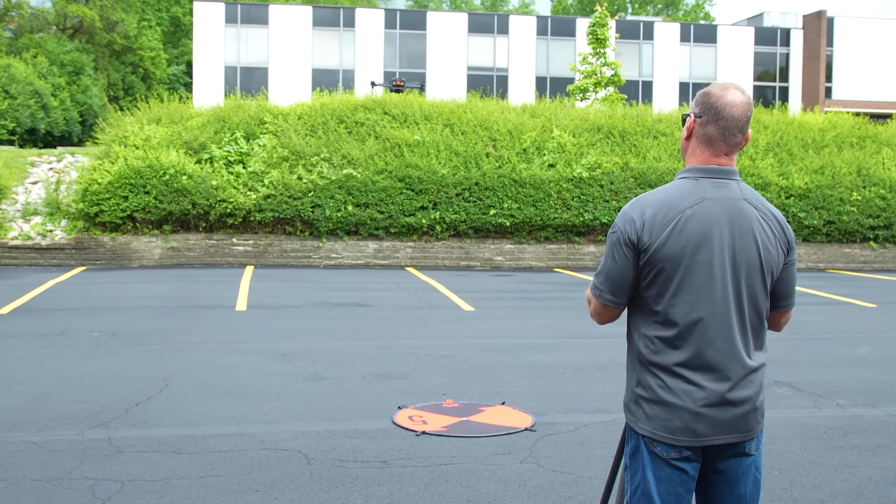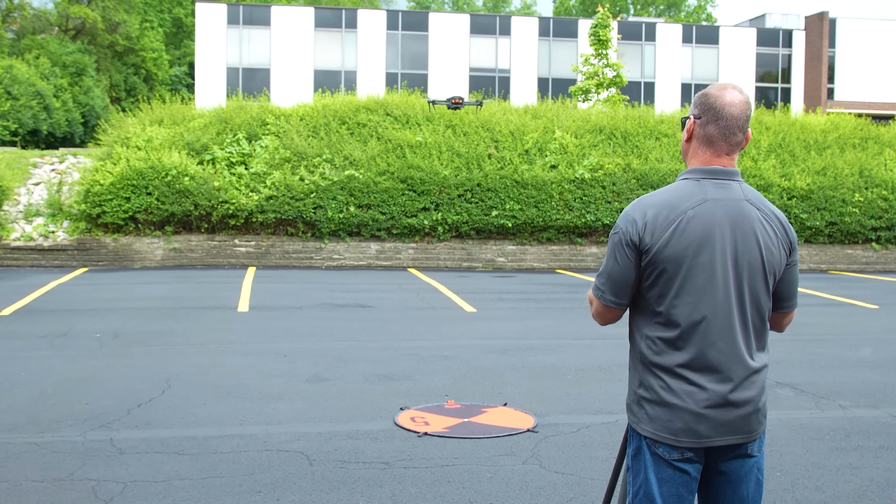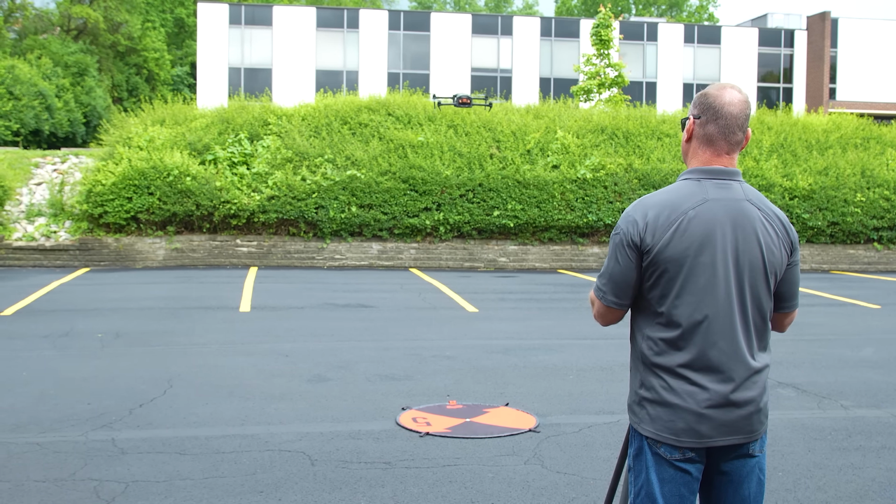My name's Randy McAllister. I've been in public safety for about 30 years. Had the opportunity to start a drone program back in 2016, 2017. Been flying drones ever since. Specifically from a public safety standpoint, I think that there's some features that are built into the Parrot being more closely aligned with its original design, being a military style aircraft.